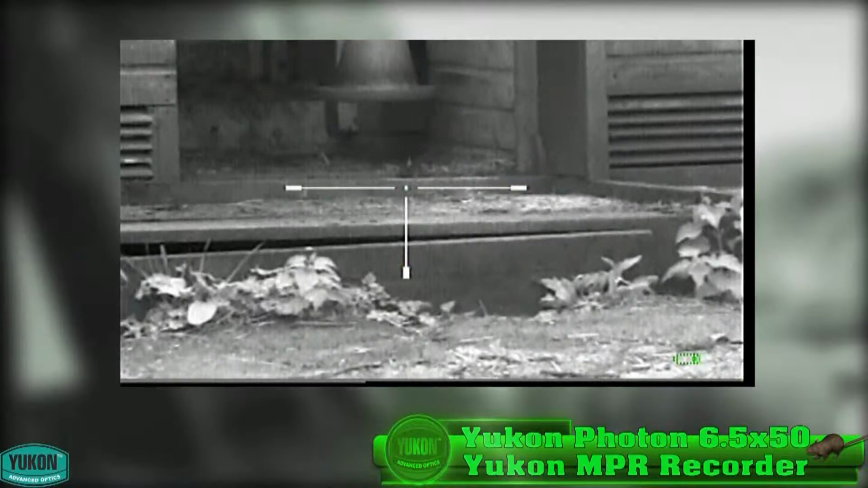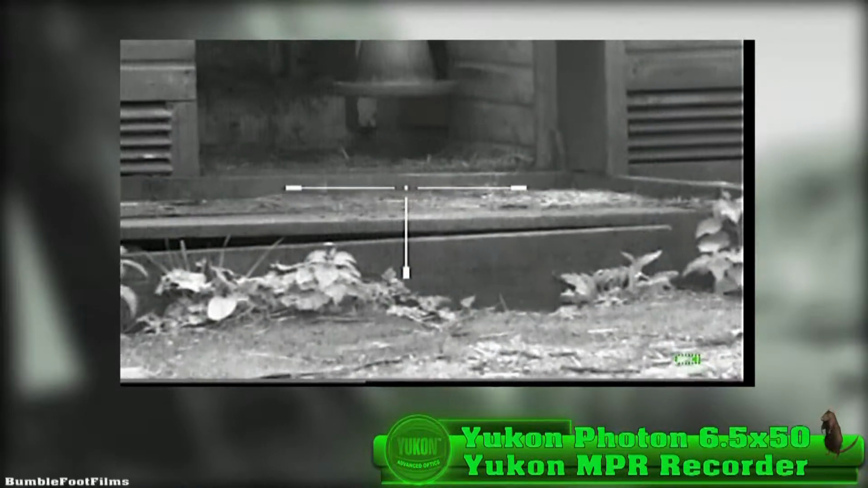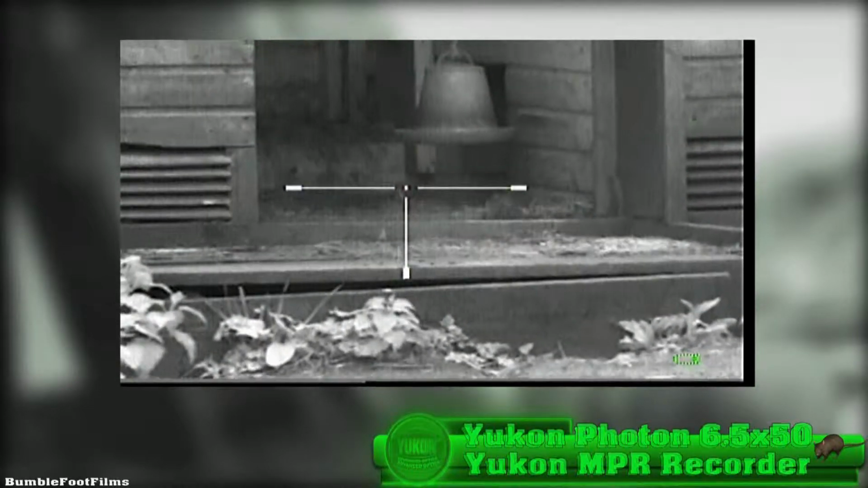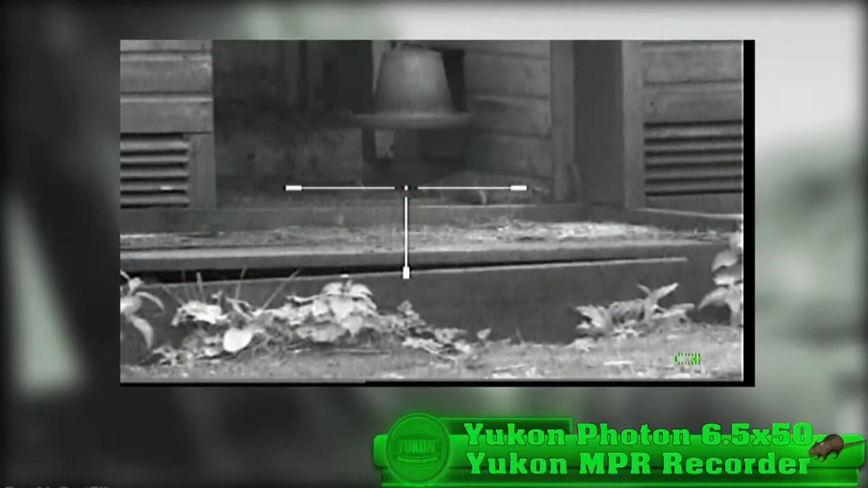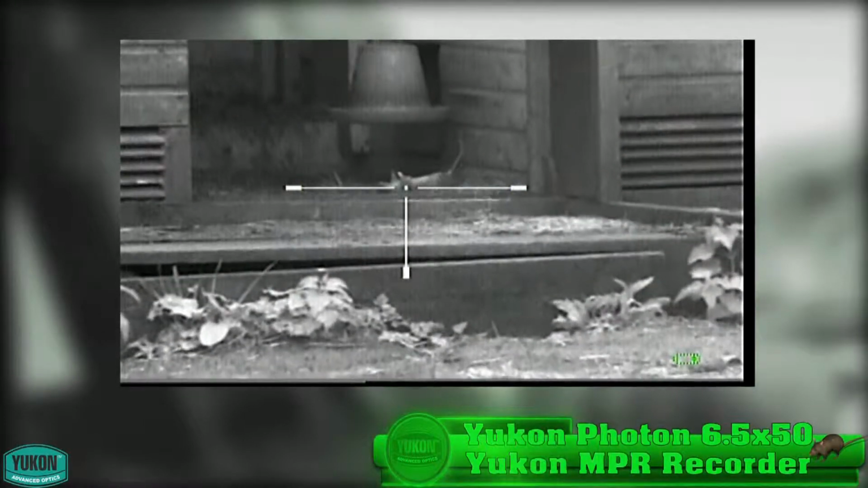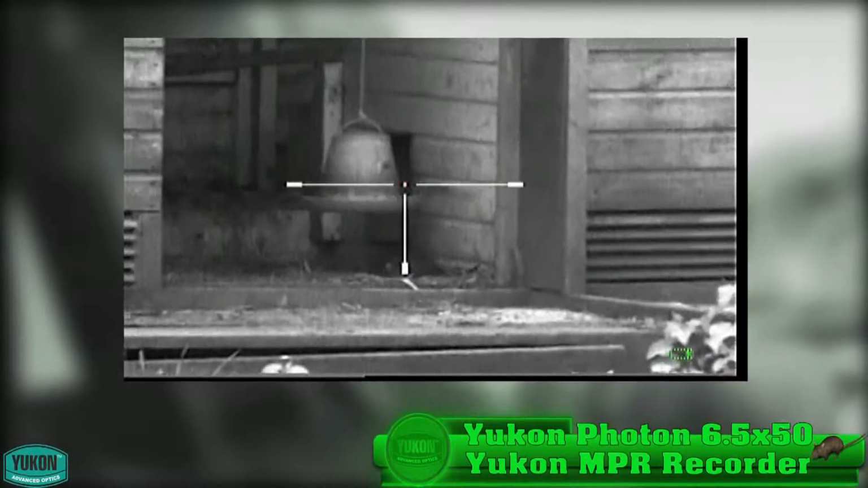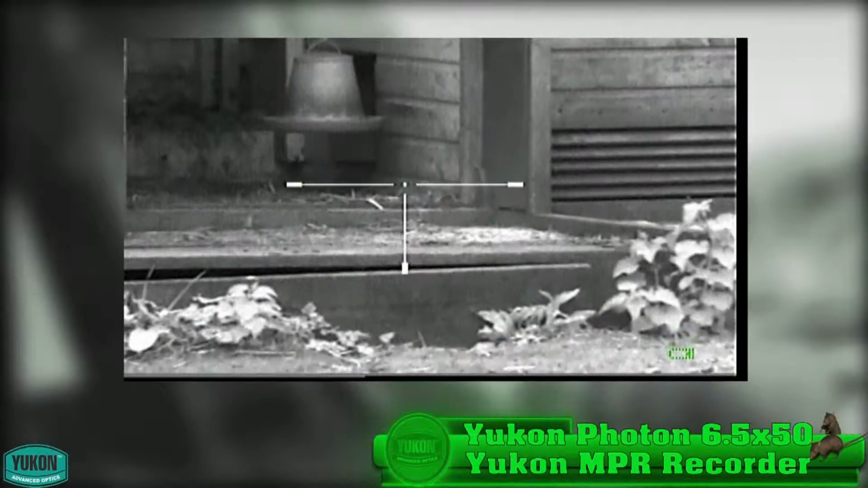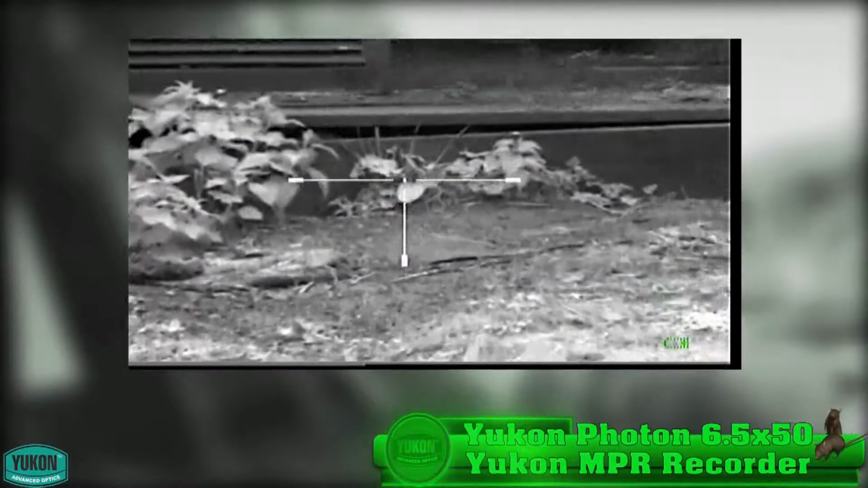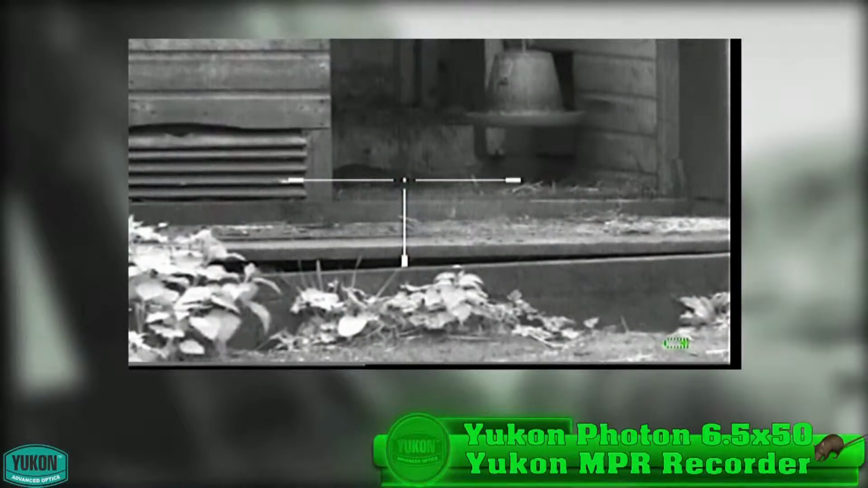A much bigger rat 10 minutes later, offering the perfect side-on headshot, 30 yards-ish. Now that one caught me unawares. I was slow to respond. Big bugger too. Another nice sized rat again, side on headshot.